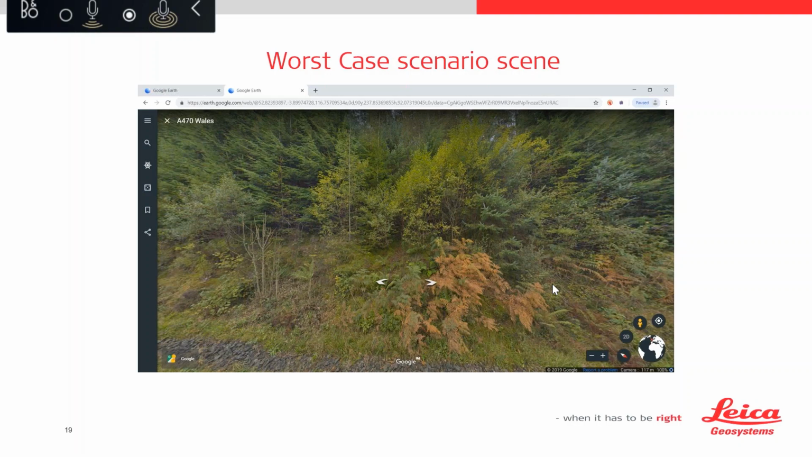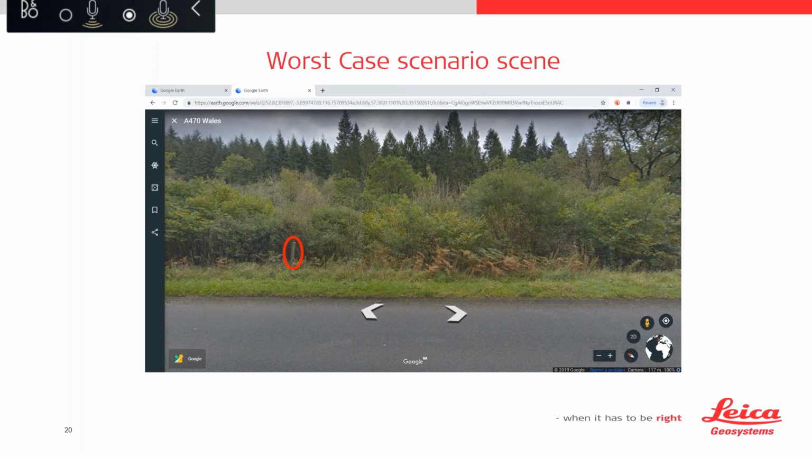And then on the fourth setup, we've got one little fence post in the verge that we could potentially use as a marker to help us orientate the scans a little bit. But again, no guarantee that anything will really work there.